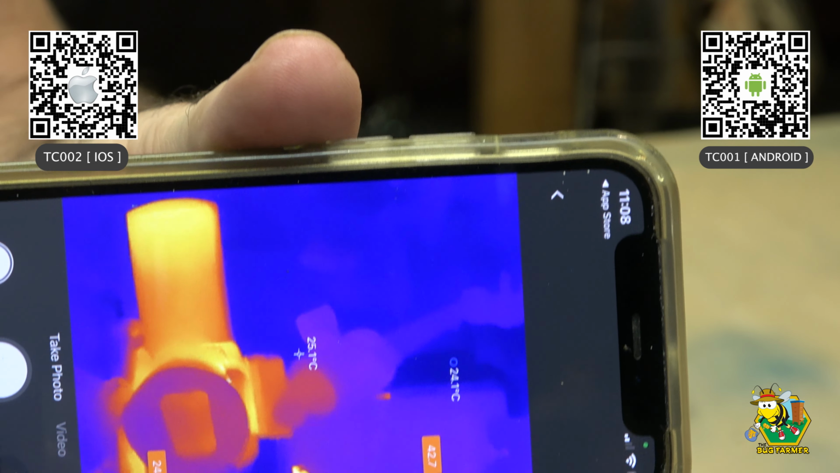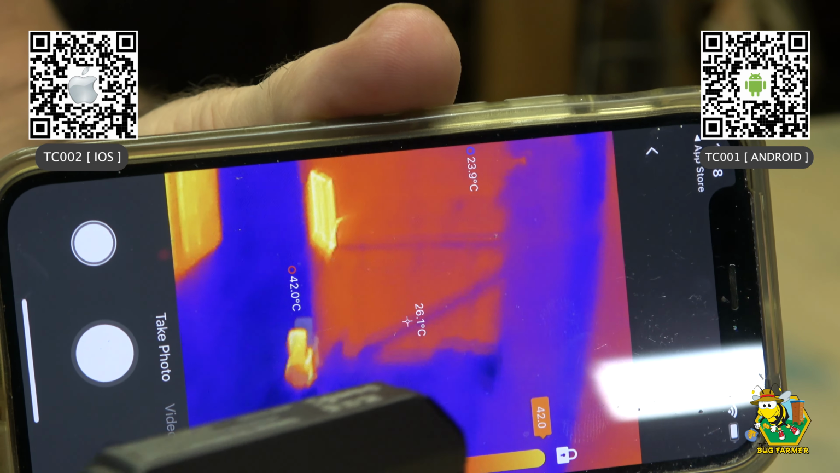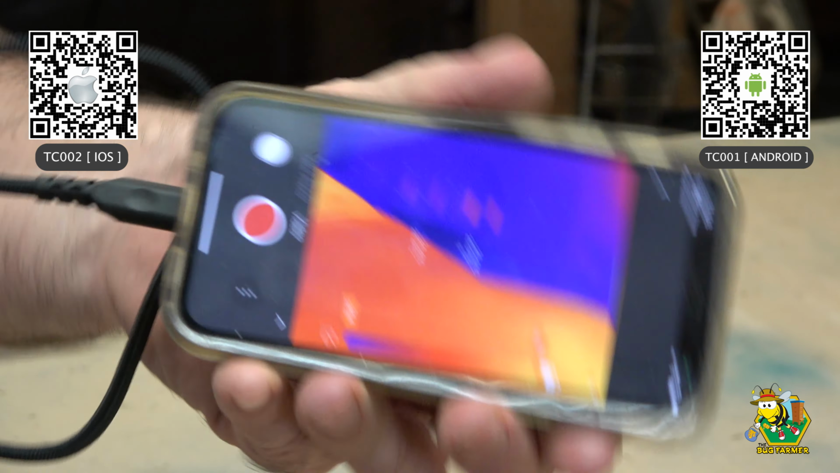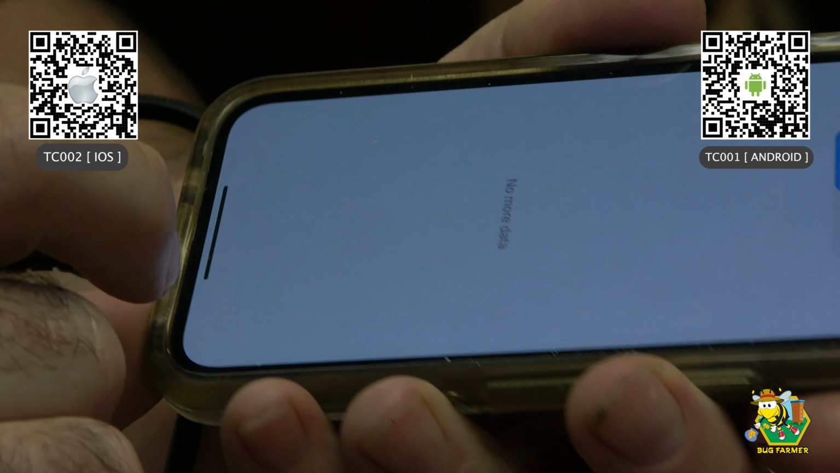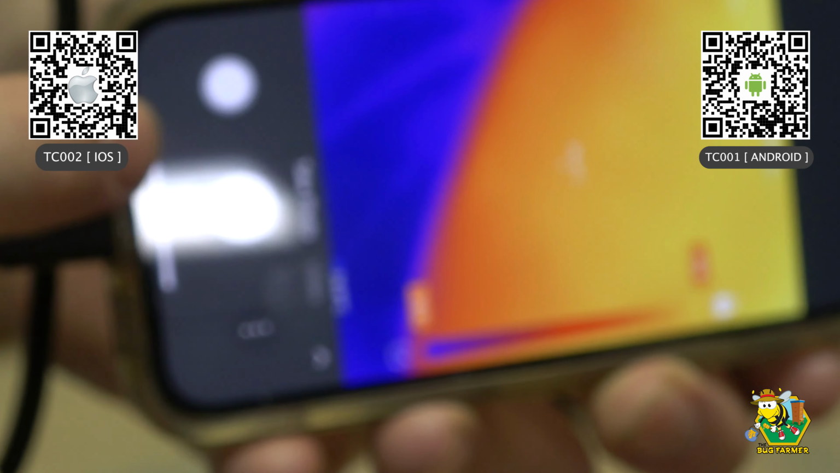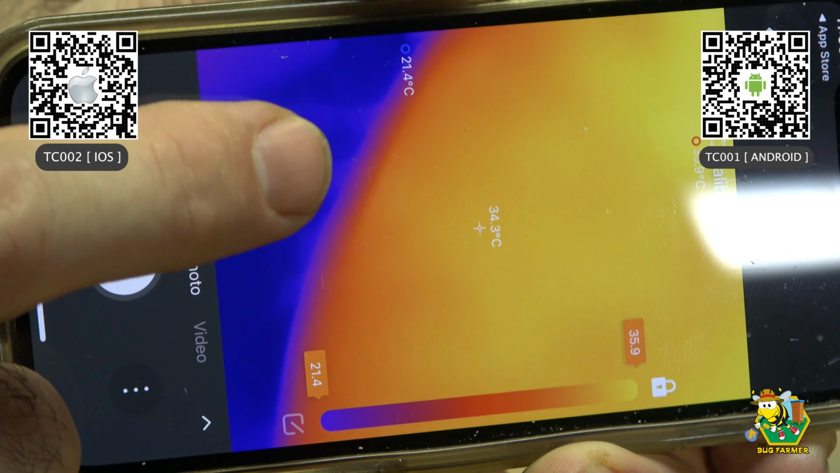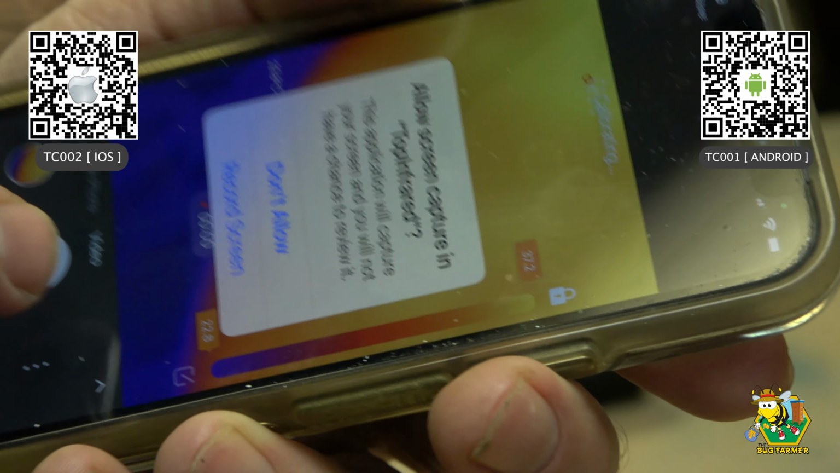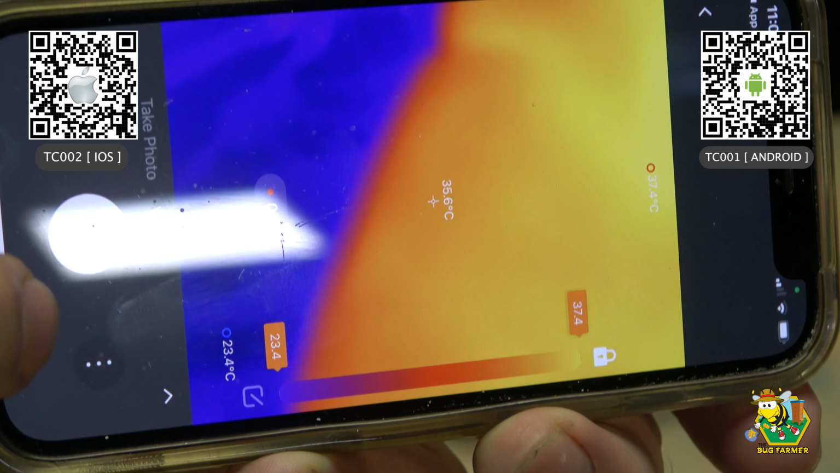This is the actual camera that you're looking at. It can see you. Wait a second. Hold on a minute. I'm trying to see where I am here. There it is. There's the camera. So now you can tell it that you want to take a photo. We can take a photo, or we can record video, and I'm going to record the screen. There we go. Now it's recording the screen, I guess.